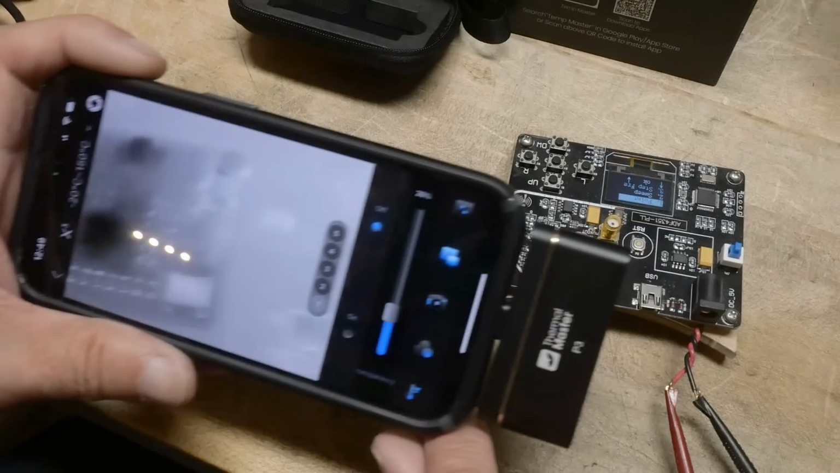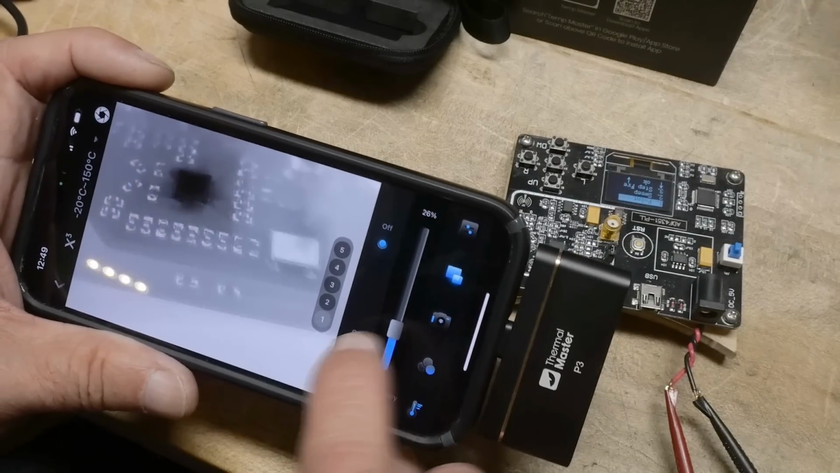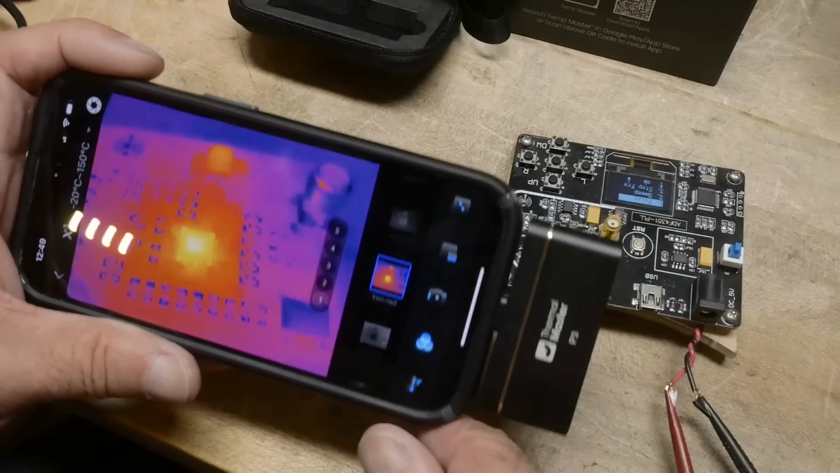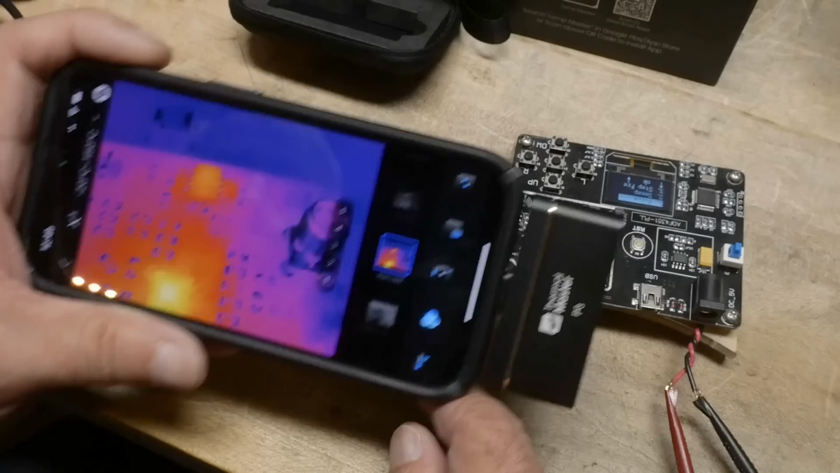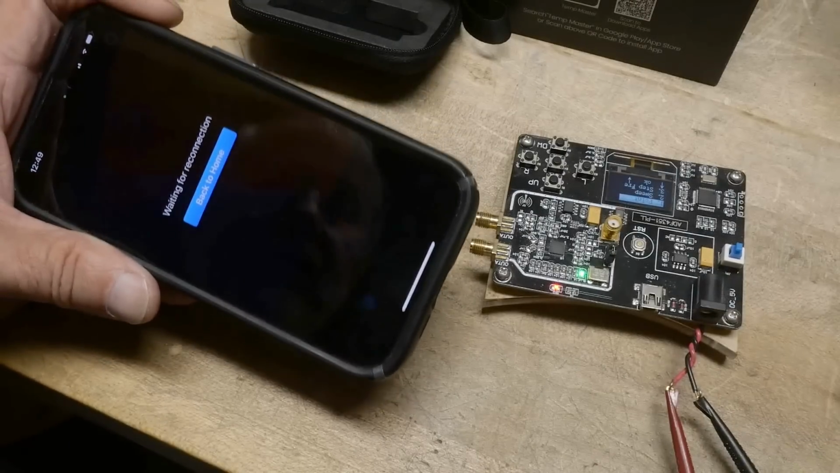All right, so I mean, it's a thermal camera, right? Reviews of these things really come down to, does it have the resolution that you're looking for, I think, and does it have the dynamic range that you're looking for? All right, let's go ahead and compare it against another camera. Let's remove this one.